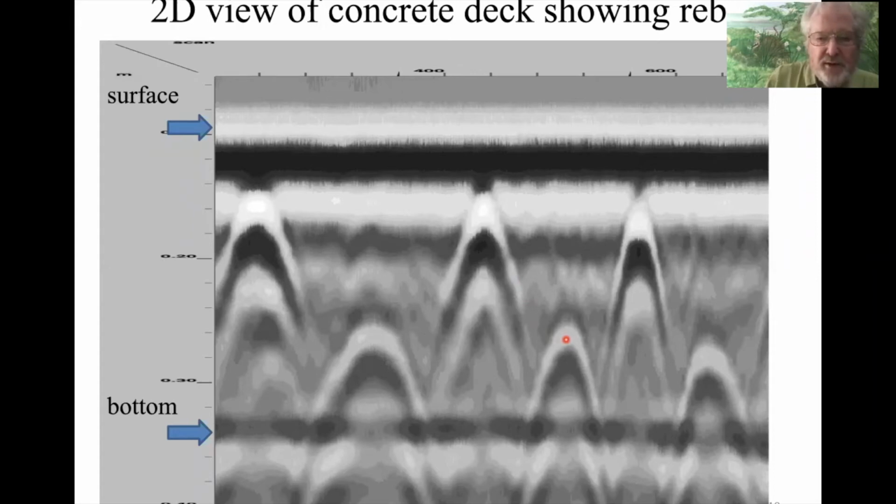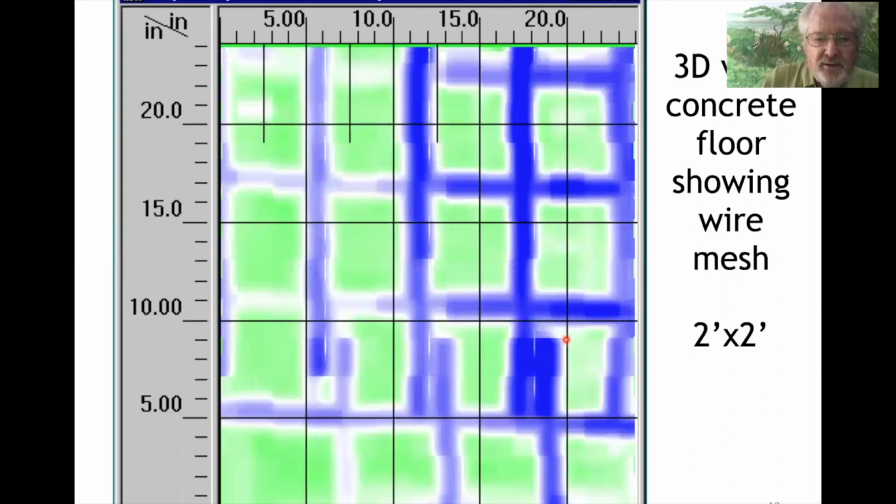Now, when you do a number of parallel lines, then you can get 3D in post-processing. So once you've collected 8 or 10 parallel lines, then you can go to 3D. And this is what a 3D wire mesh looks like from a bird's eye view looking down on it. The area covered here is 2 feet by 2 feet.